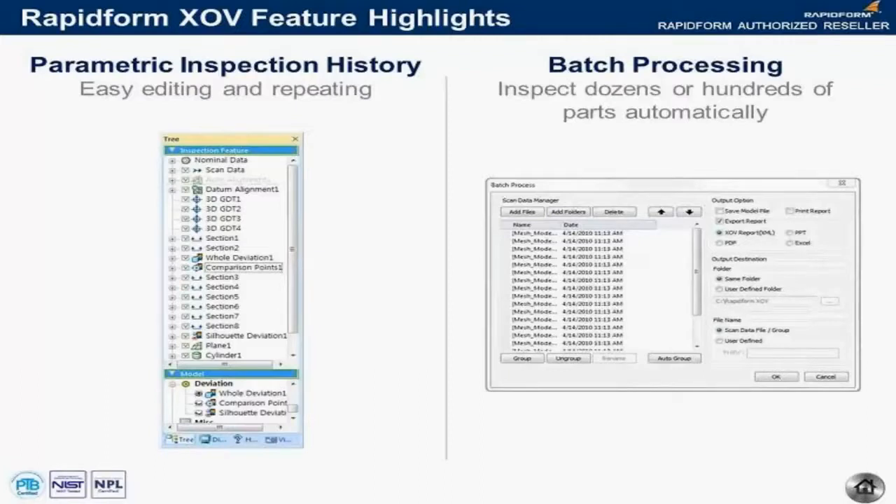And this just shows you that, whether it's just a handful of things that you're measuring or hundreds of different dimensions, tolerances, deviations, cross-sections, this sort of thing that you're measuring, all of it is managed inside of XOV's history tree, and all of it's very easily editable at any time, and it's all automatically repeatable as well, because we simply replace the scan data up at the top, and XOV will run through the entire inspection process automatically after that.